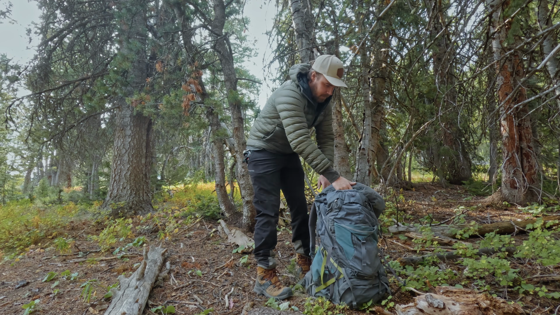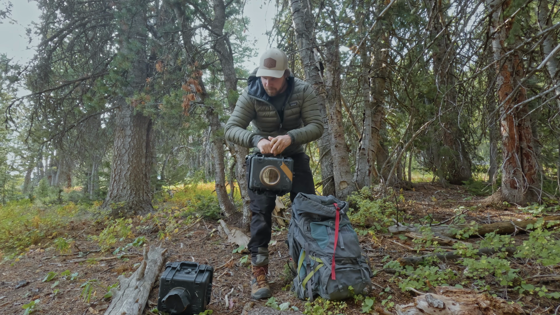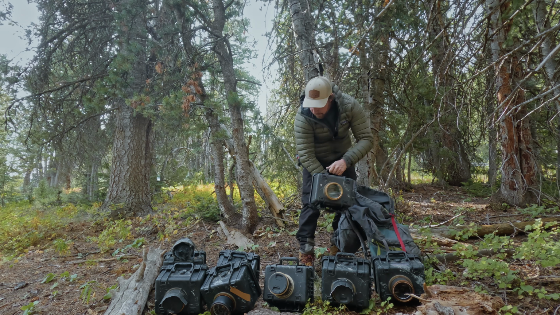My plan today is to set up camera traps in here, so that way when the bears do arrive, I can hopefully film them raiding all the cones from the squirrels.